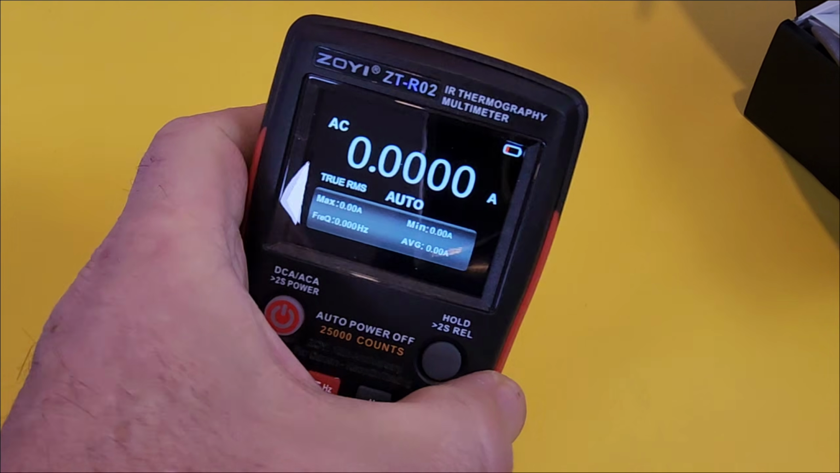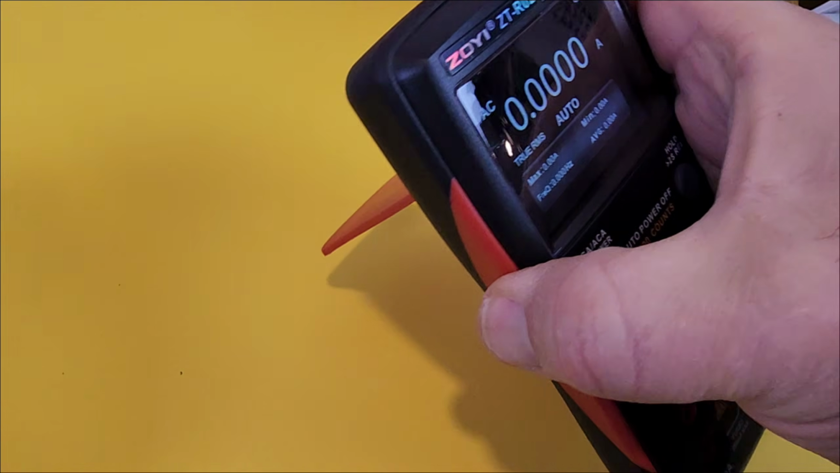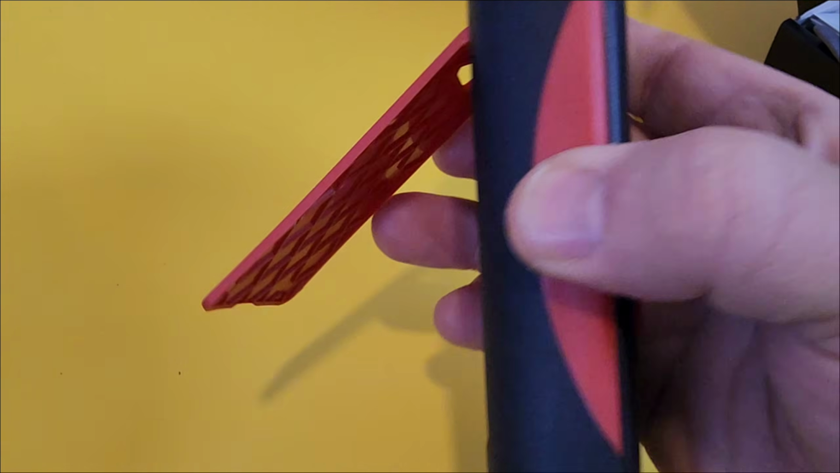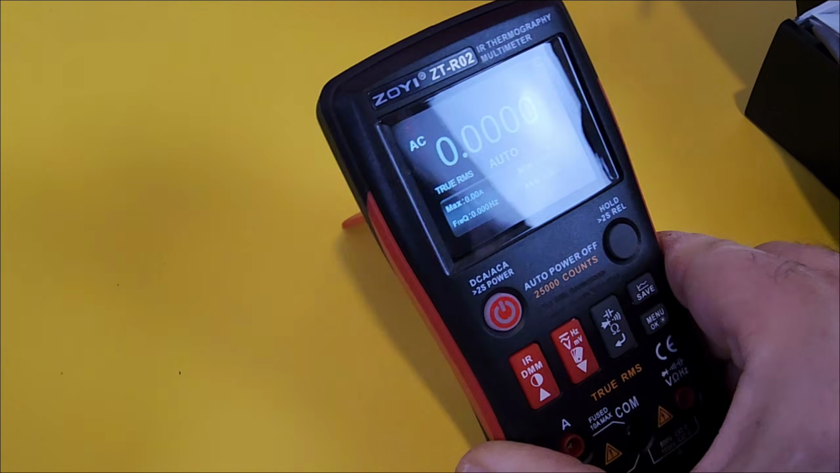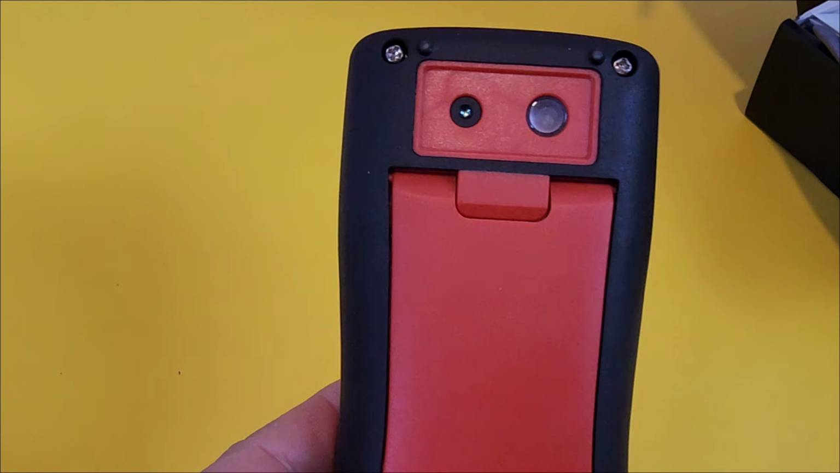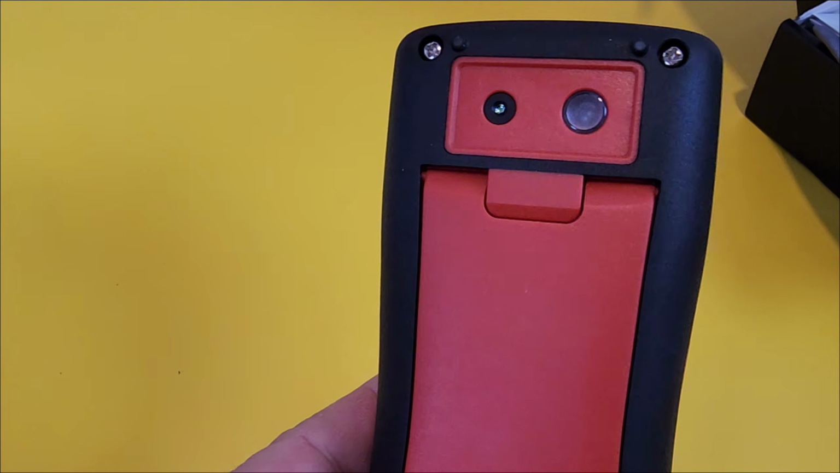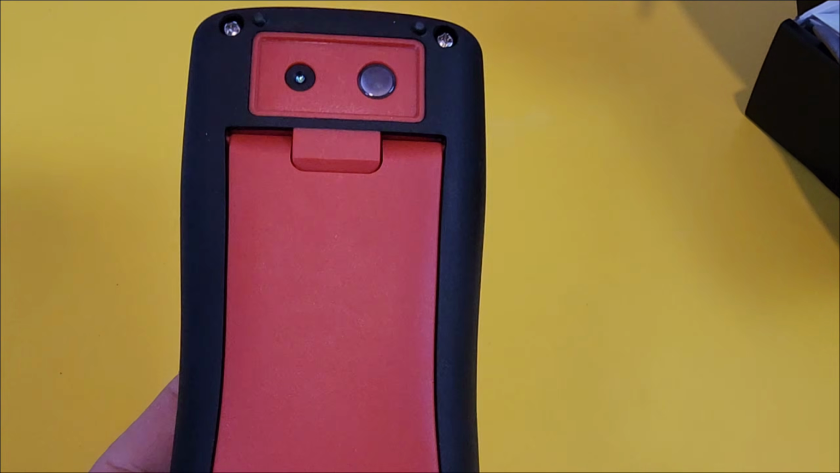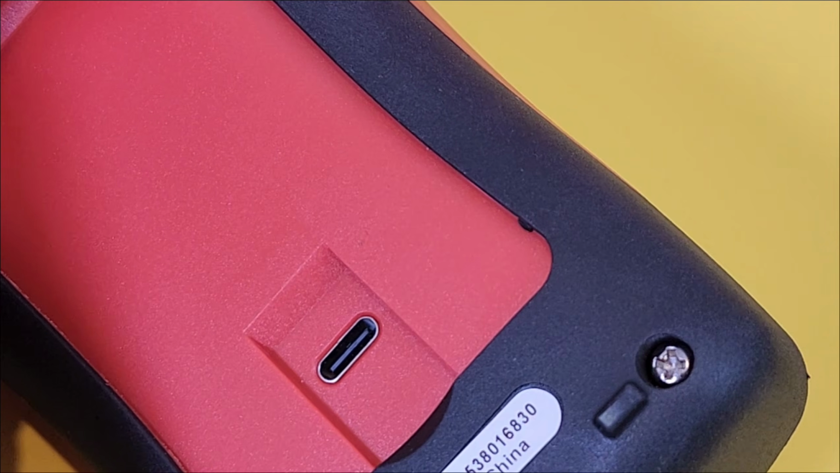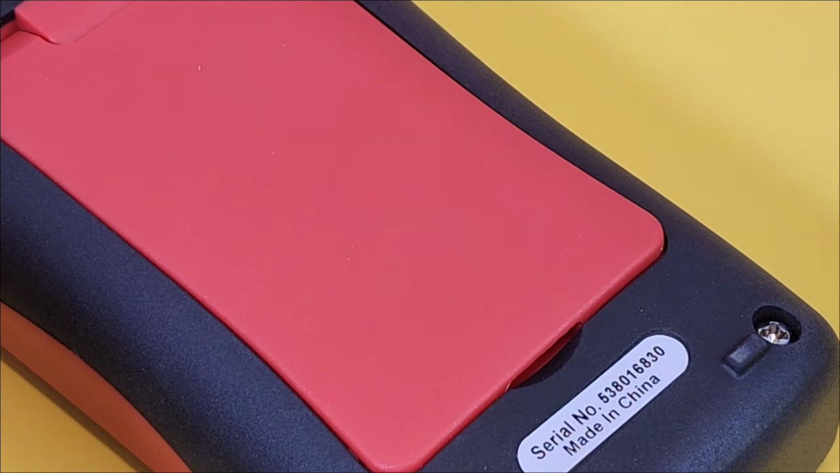But it does tend to flap around. Anyway, once it's there, it's solid, stable, not going to go anywhere. And on the back, we have our IR thermal imaging sensor, as well as a flashlight. Unit is also rechargeable. As you can see, we have that USB-C right below that tilt stand.